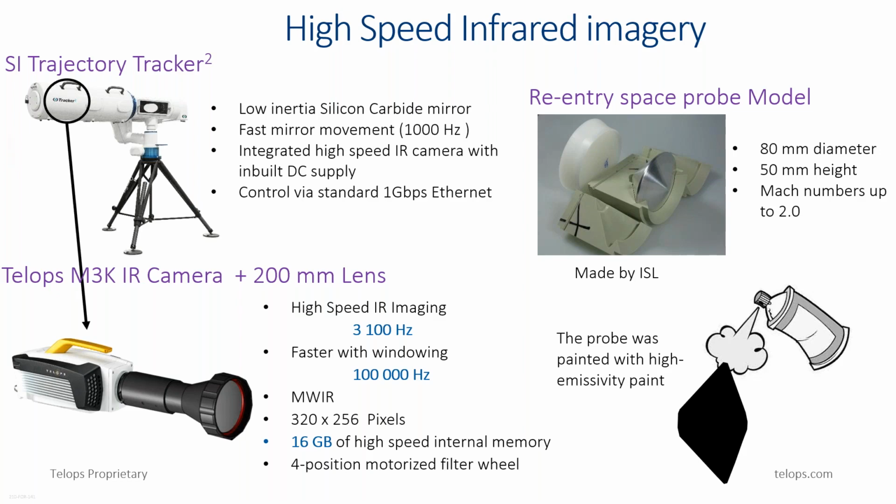One of the unique performances of this M3K camera is that it can reach up to 3 kilohertz full frame, and by reducing the size of the ring window, we can reach up to 10 kilohertz, which is well above the 1 kilohertz of the trajectory mirror movement here.